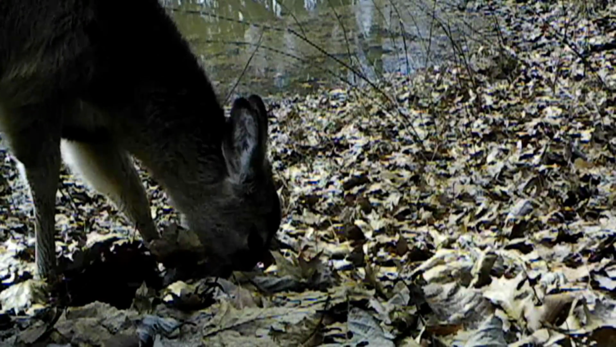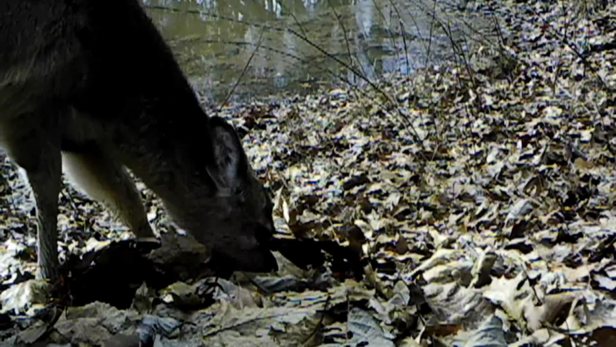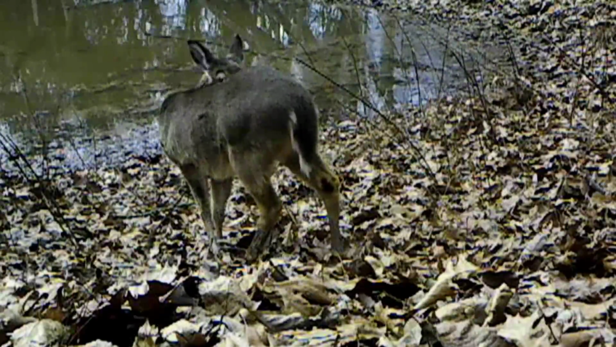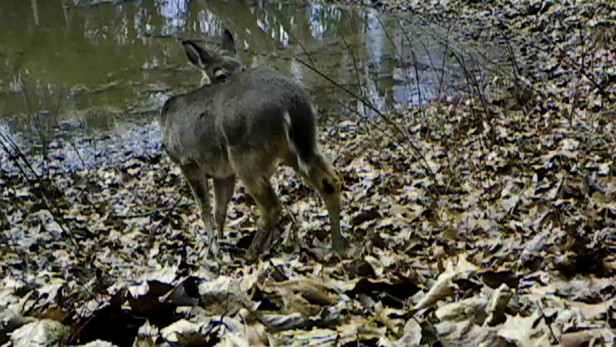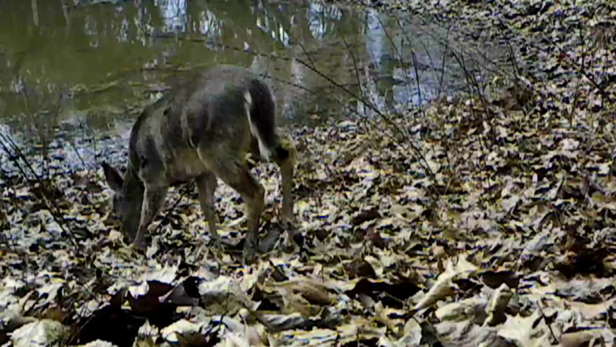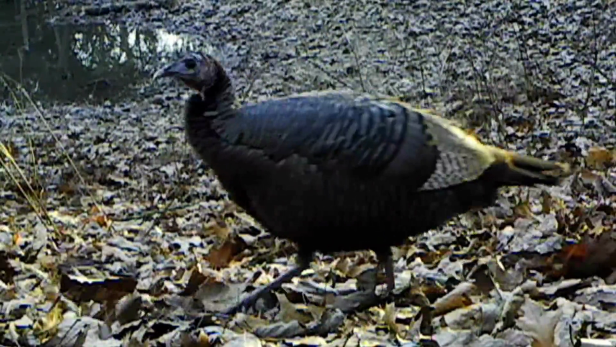And down at the pond, you can see the deer browsing. You can see the water in the background. It's come up good. I lost my other camera there. Water must have got to it because it don't work. And that one on top of the ridge, it don't work either. So I've lost 2 cameras, and 3 more didn't produce.